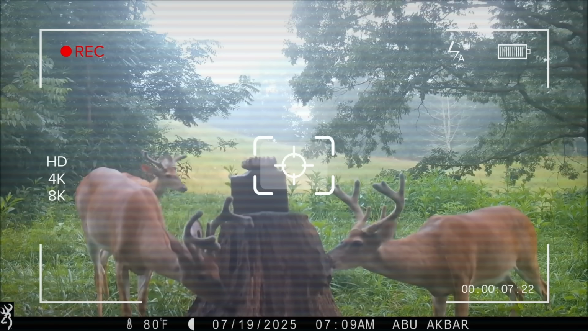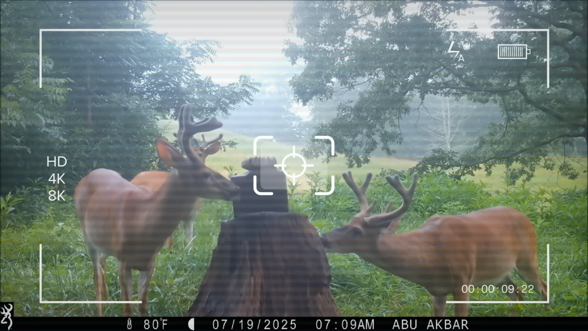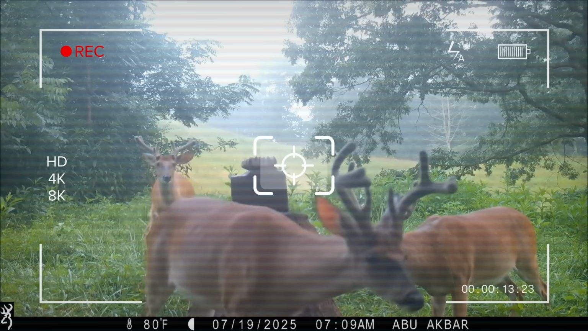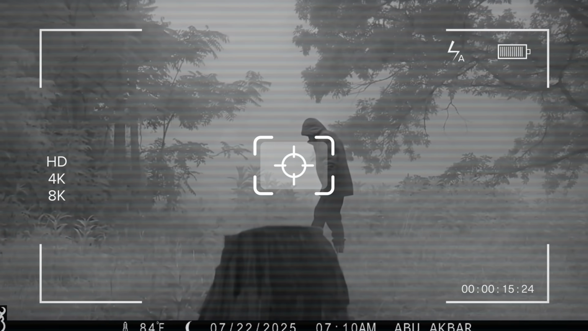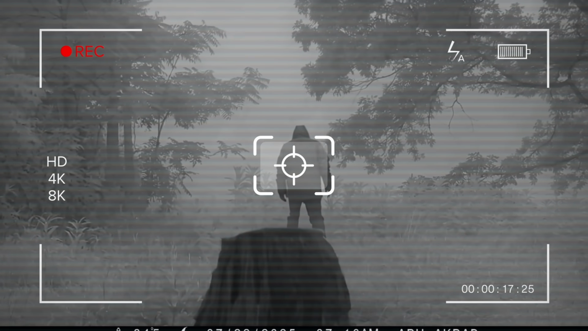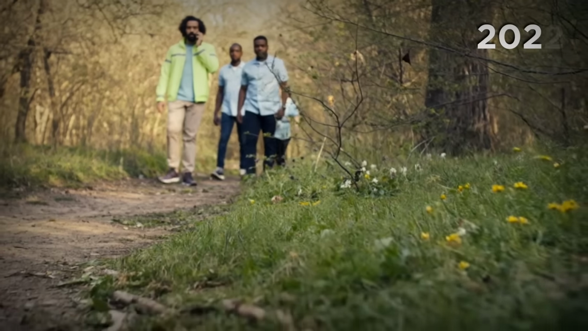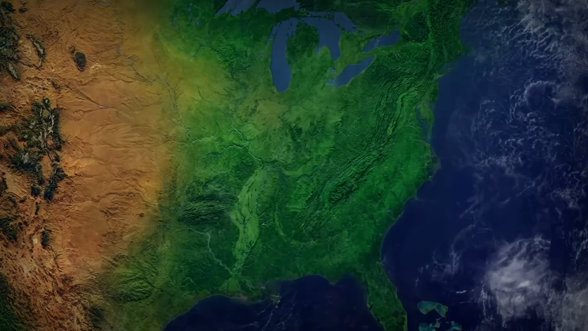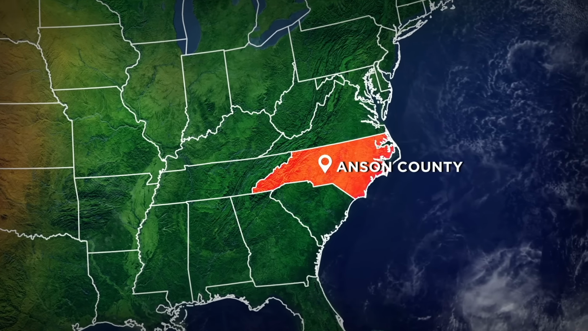Trail cameras are a non-invasive way of capturing images of wildlife, but sometimes they can also capture moments that otherwise would have forever remained a terrifying and deeply tragic mystery. In 2022, the skeletal remains of a woman were discovered in the middle of the woods in Anson County, North Carolina.